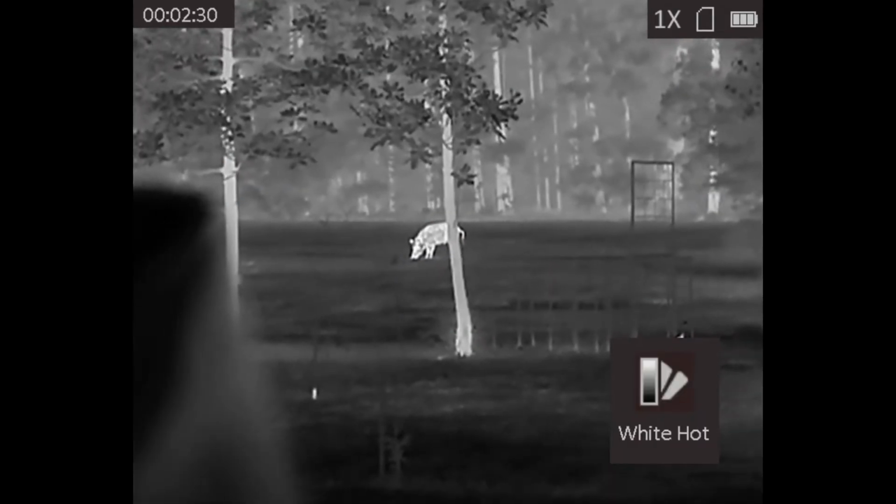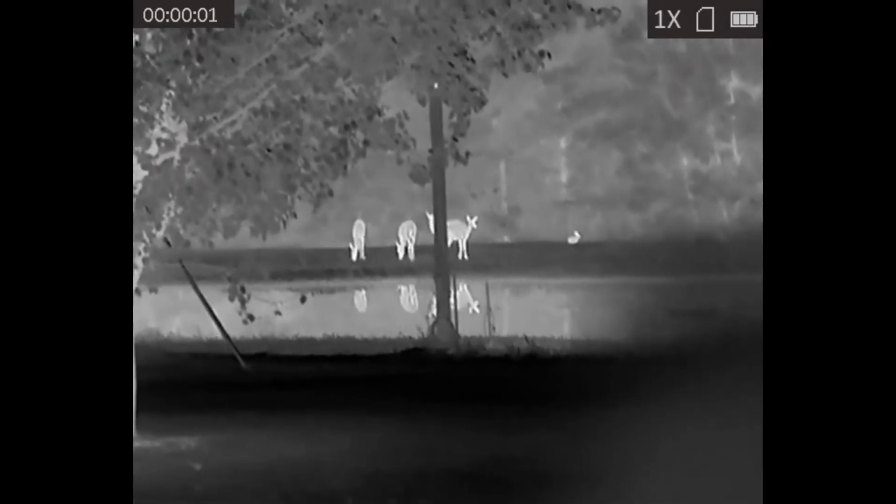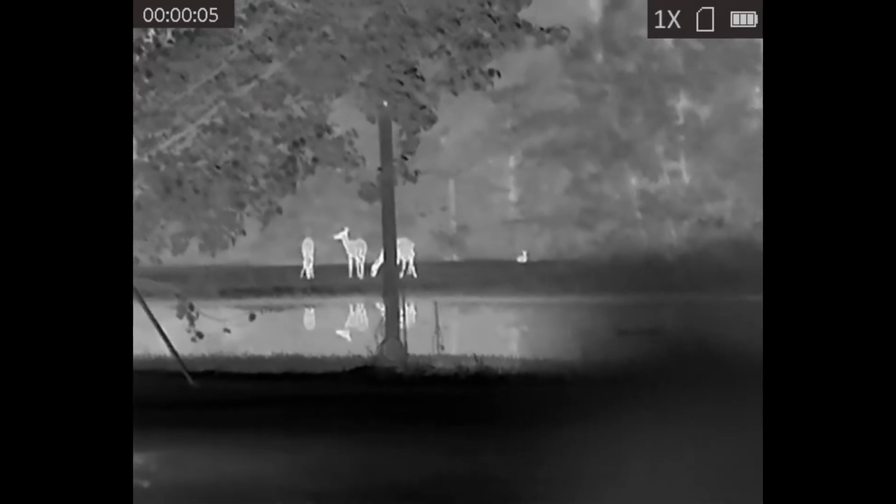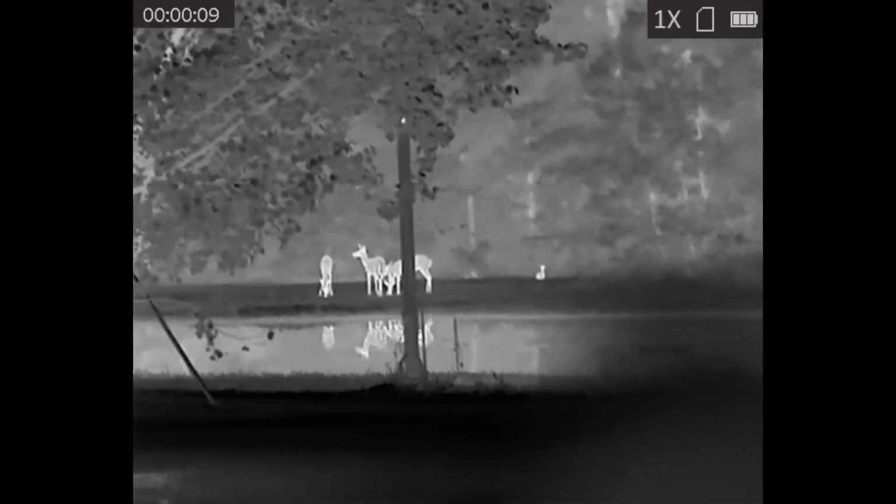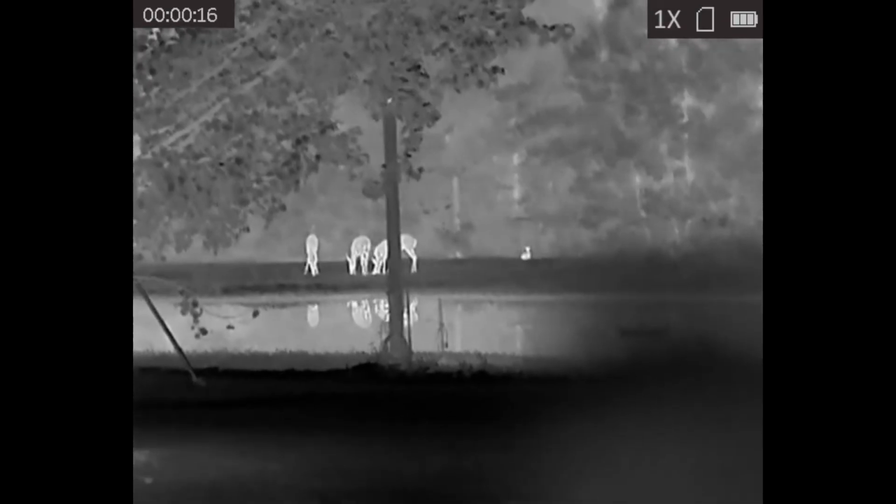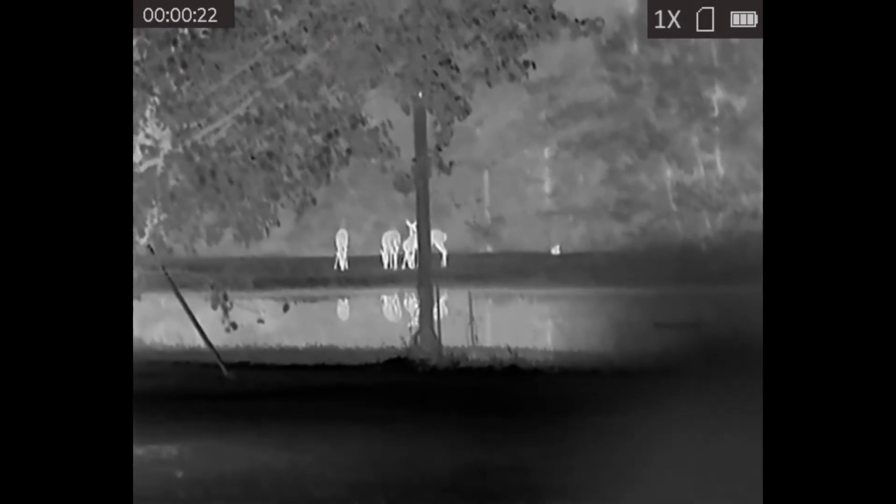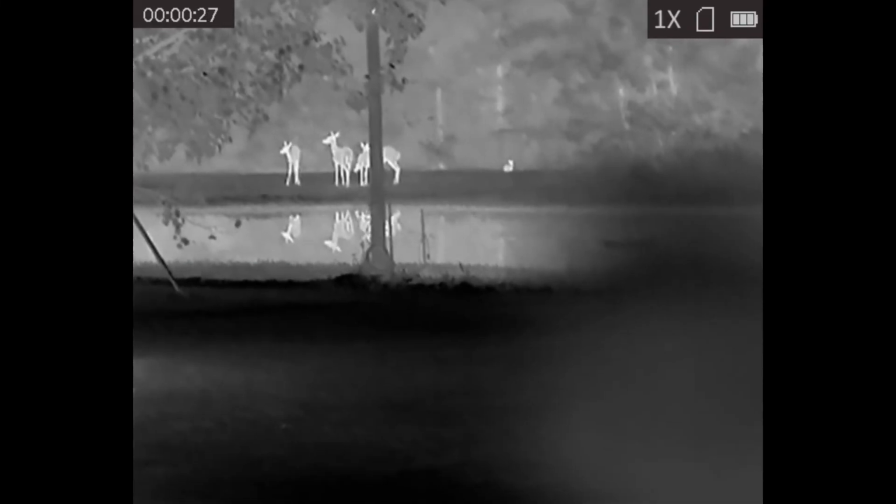Next clip you're going to see are some deer on the back side of my pond. That's going to be about 80 yards. We're starting off in white. We have a rabbit out there that's kind of sitting inside the hog trap that's probably another 15 yards behind those deer. So that rabbit is probably real close to 90 yards away. And again, we're on 1 time zoom, and you really have no problem seeing that rabbit. Shooting it might be a whole nother ball game.